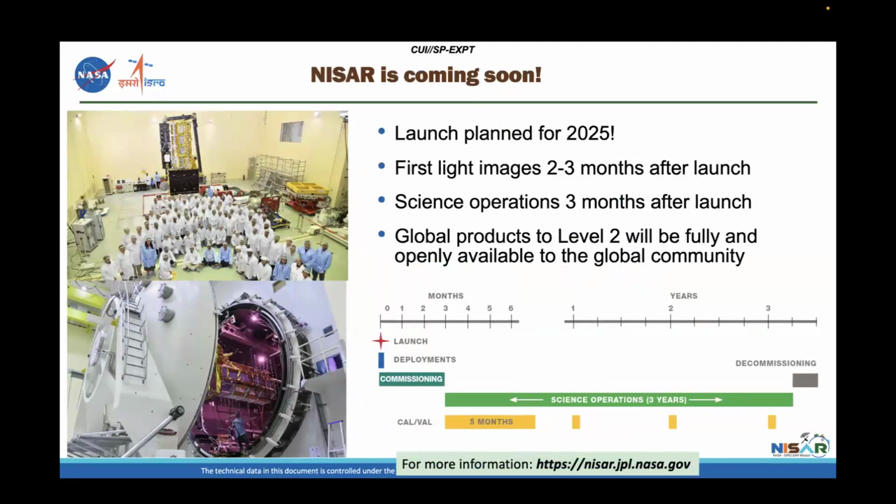NISAR has a number of scientific requirements for how precise and how accurate the measurements should be to meet specific science goals. So we'll be looking at that during the calval period, and we'll be looking at that throughout the mission cycle, as you can see.